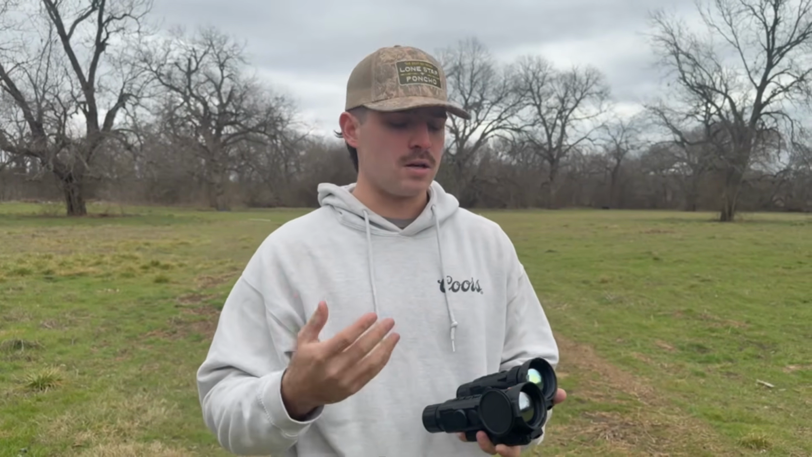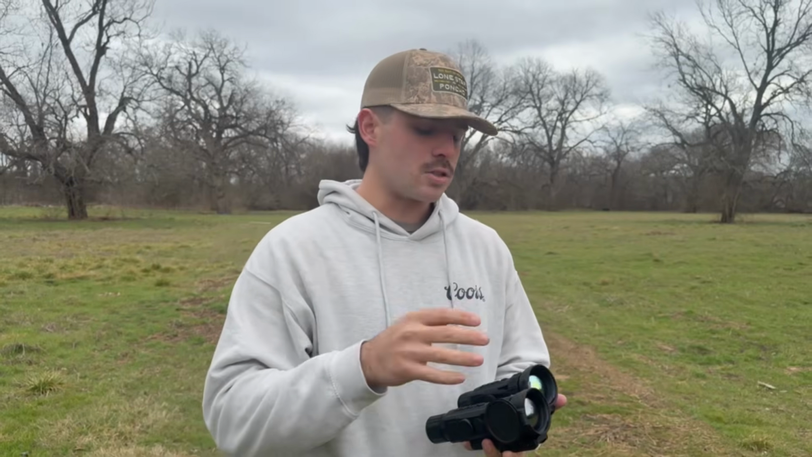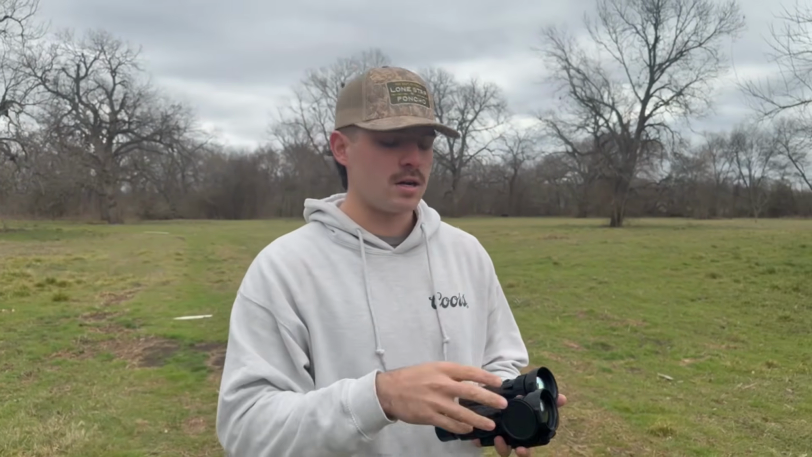ends up taking up the entire pig's head at about 150 yards. Of course, these are budget thermals. They're great thermals, but they are on the more budget friendly side. So I'm not taking shots out to 200, 300 yards at coyotes, really small targets that I need a really fine reticle on. So again, this is just personal preference, but it is something that I've seen.